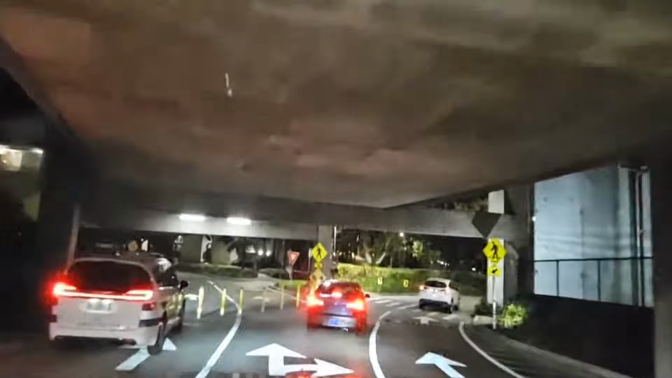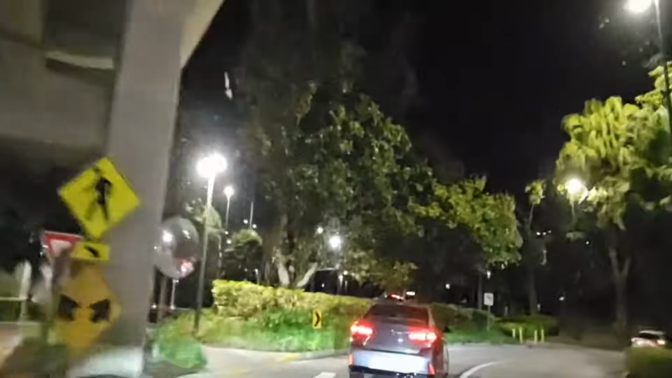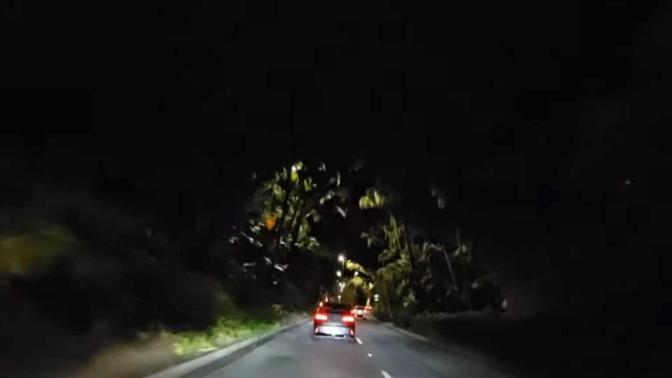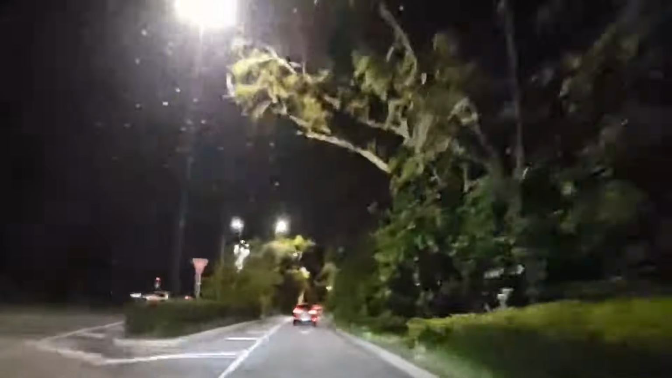Continue on current road for 0.8 miles. Oh, that's security. Oh, fudge. Keep right. Ran back all the way out. Trying to get. In 0.3 miles, turn right onto South Kirkman Road. There we go.